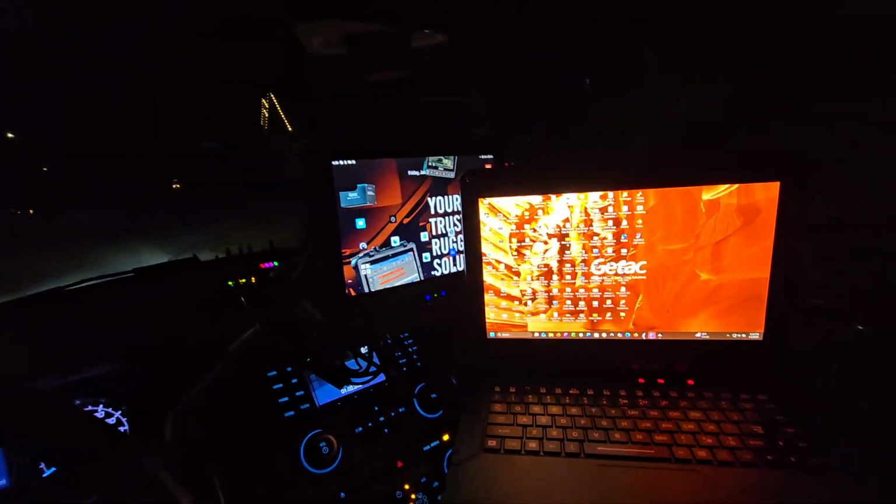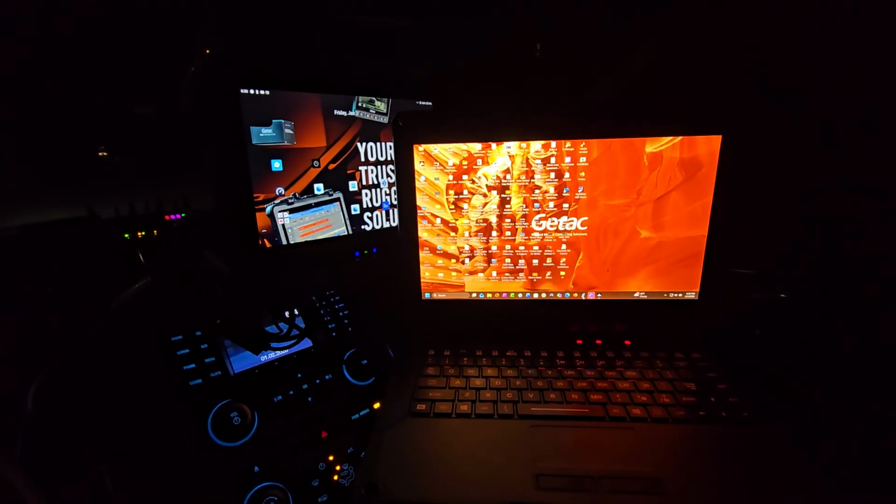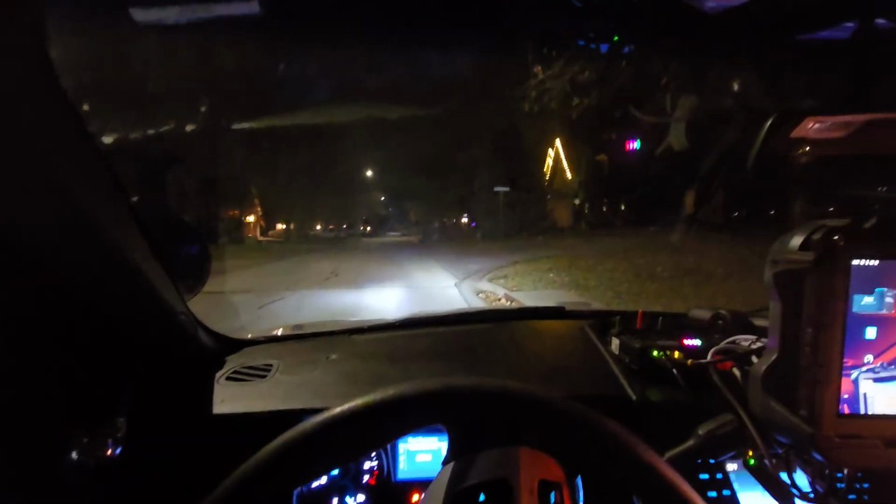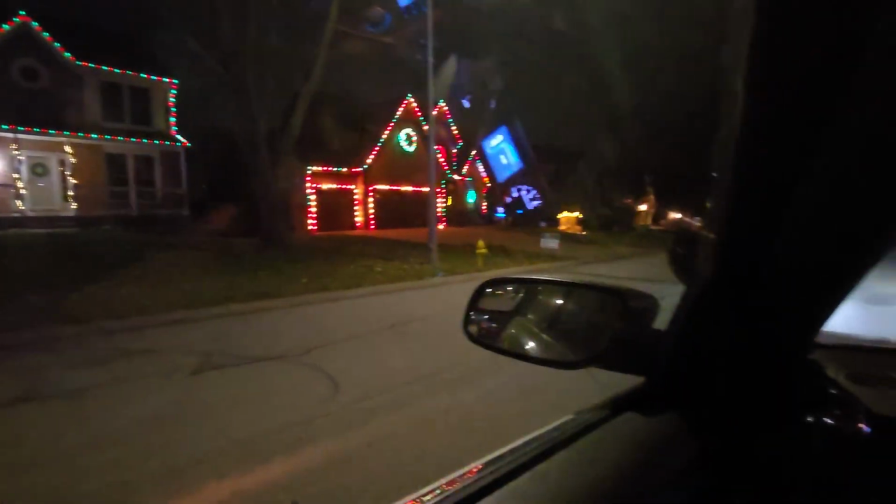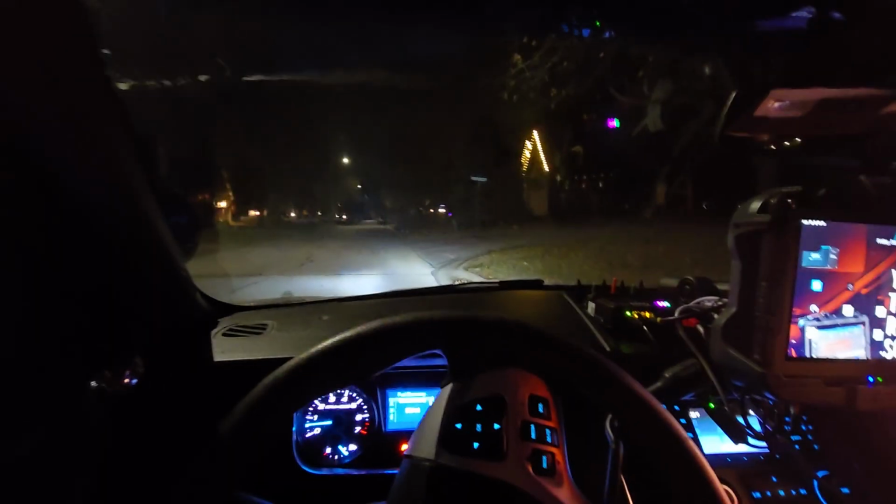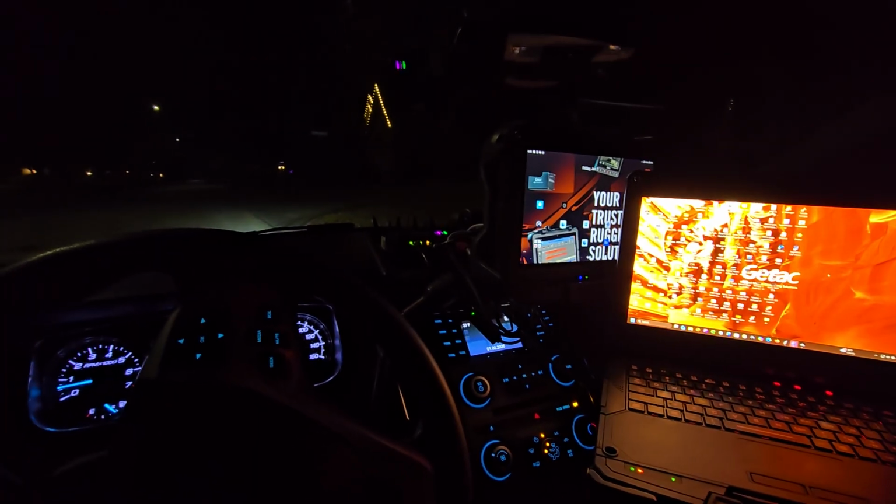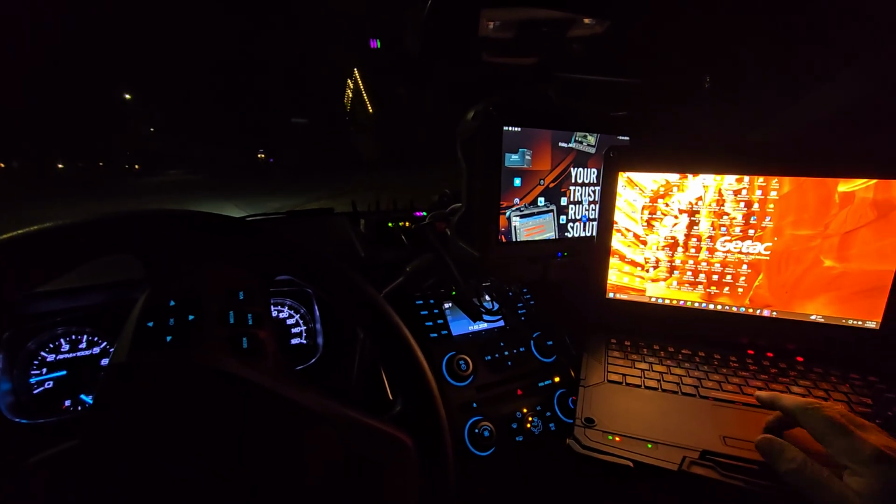It's nighttime. I got my Getac laptop out, right? We're on patrol. We got a Getac tablet. It's dark, right? Dark neighborhood, maybe some Christmas lights. But how do you give an officer some more visibility at nighttime? So here at Getac, we tried to partner and use the most out of our equipment.